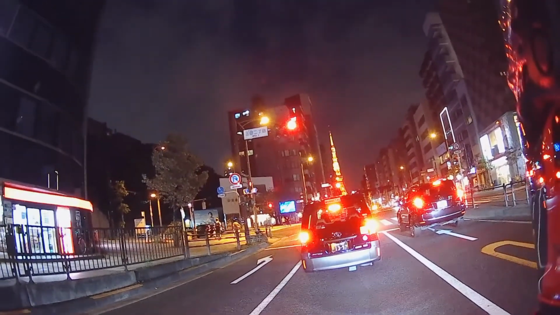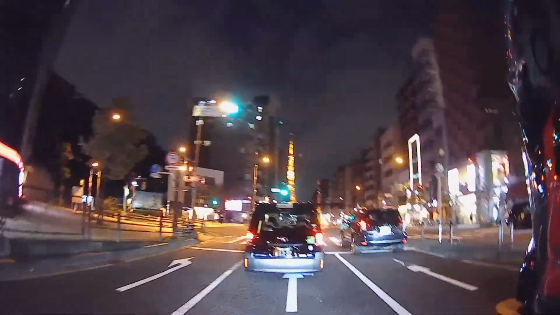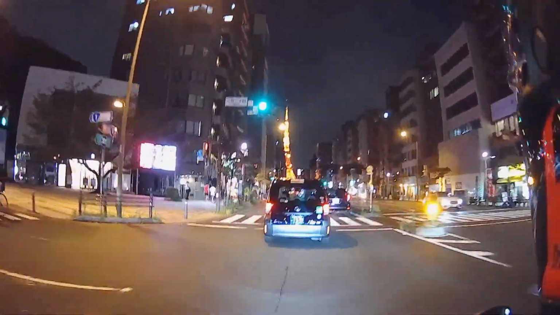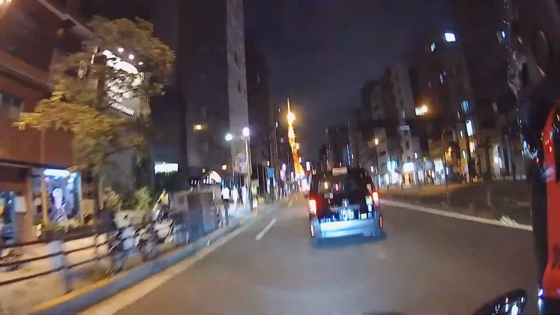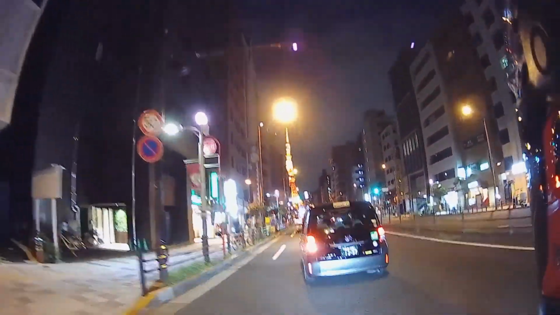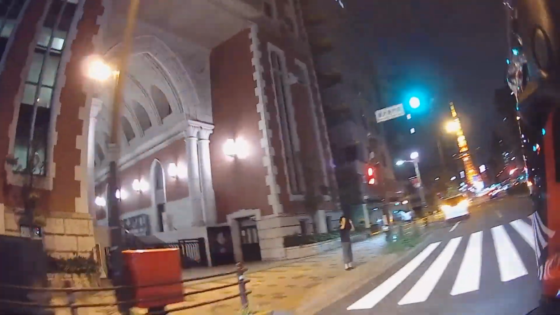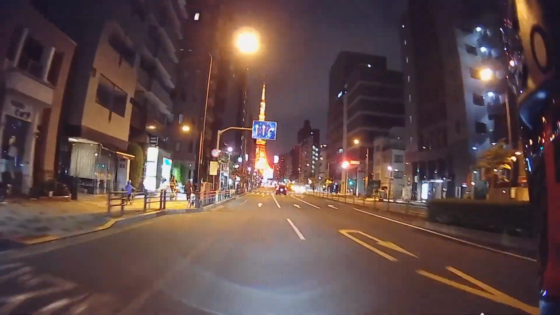So on our left, you can see those trees inside there. That's actually a university campus, a college campus. It's one of the most famous, if I may say. It's called Keio University, one of the most famous private universities in the whole of Japan. And looking to our left, oh God, why do you have to stop here? On our left, you can see the gates into Keio University.